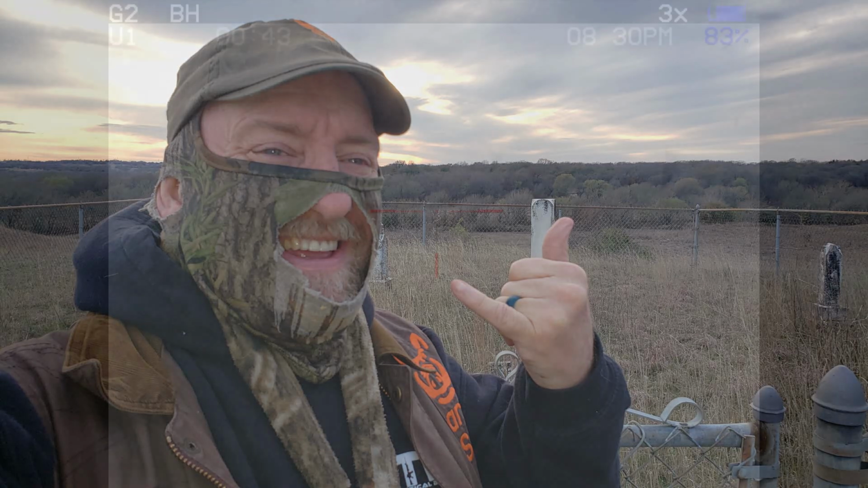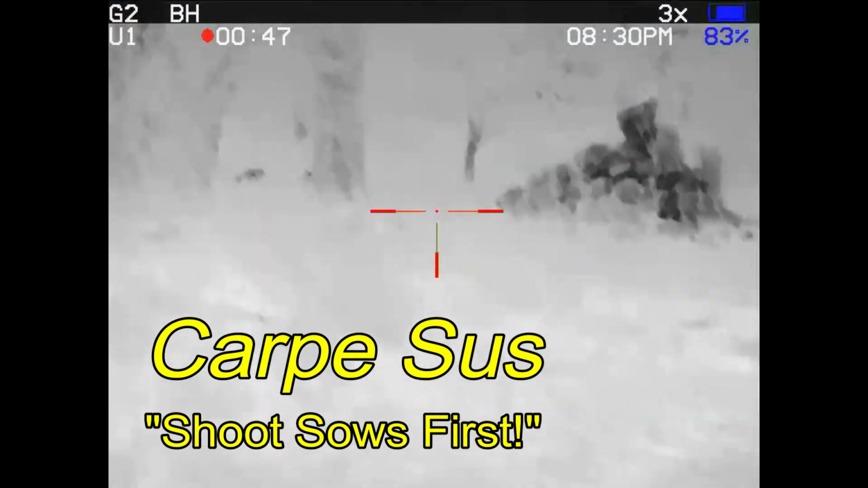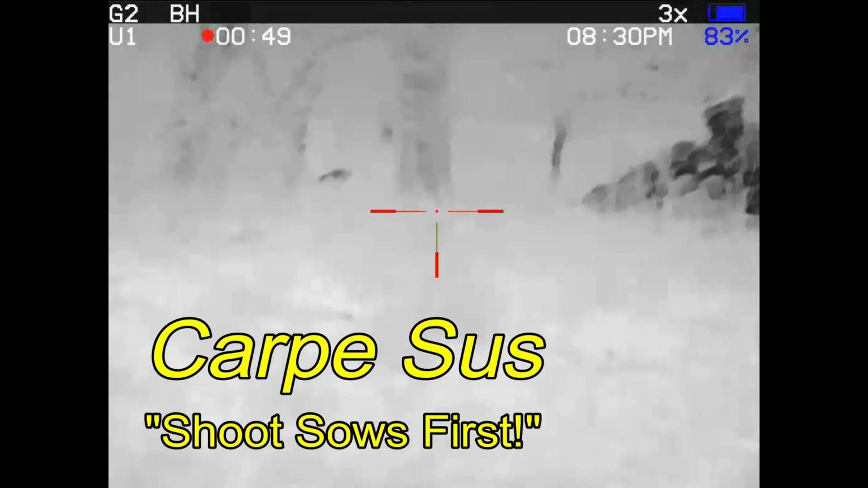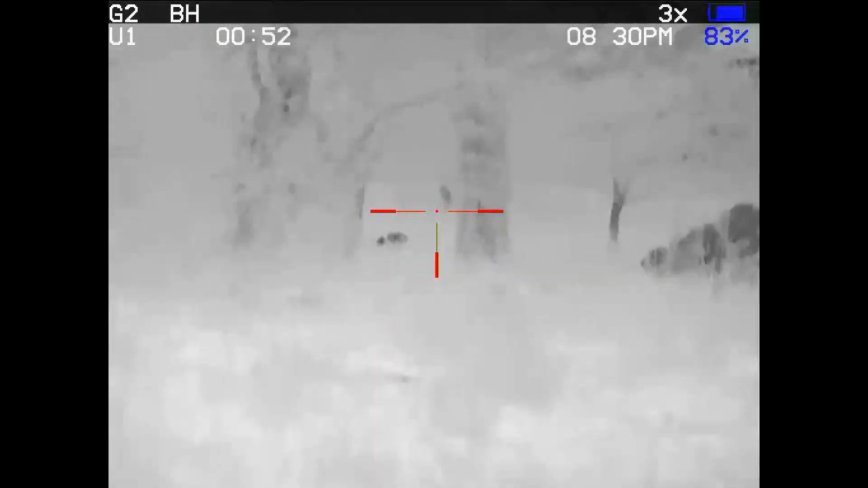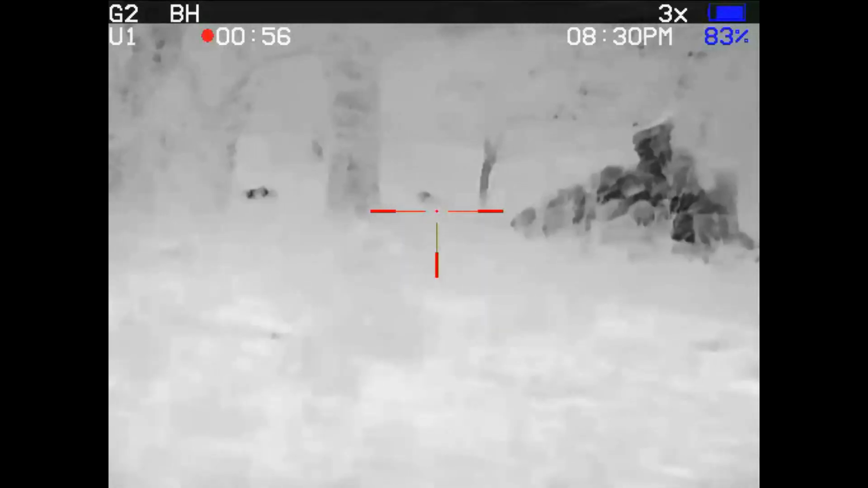Based on some insight from the landowner, I'm set up by an old family cemetery located on his property. Carpe sus, when hunting up in North Texas. Those are some hogs. They're behind the old homestead fireplace. That is nothing more than a pile of rocks at this time.